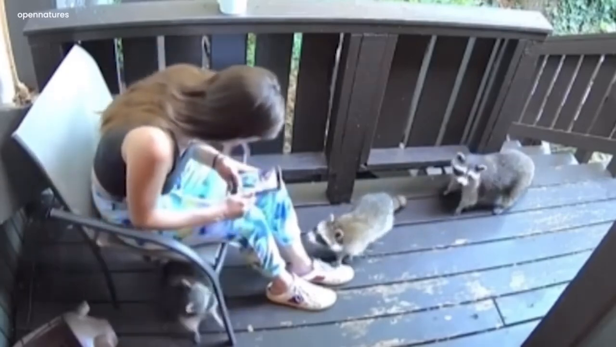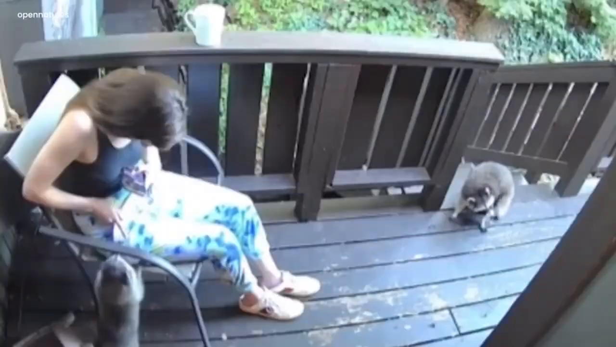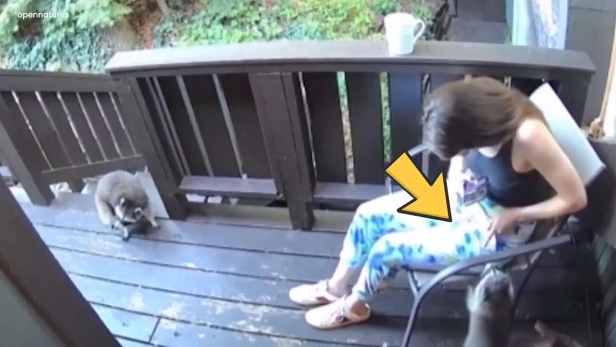And at this point, things got out of control when the raccoon bit her finger, forcing her to drop everything and run inside her home. That's why it is advised, guys, not to get close to these wild animals, as you can catch rabies if you aren't vaccinated.